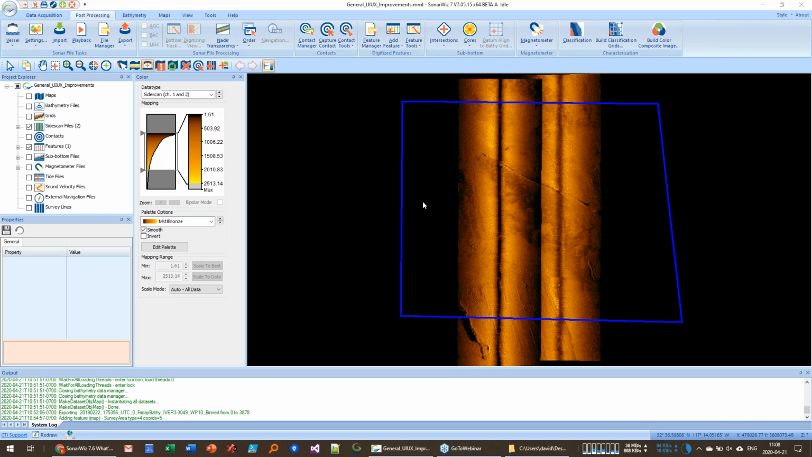Also, the grid format exports actual amplitude data. So if you're gridding decibels, you get decibels out. If you use the mosaicing methods that are traditional in SonarWiz, you don't get the actual amplitude data out. You get a picture of the data. So you get a red, green, and blue output. It might look like gray, but it's still a mix of red, green, and blue.